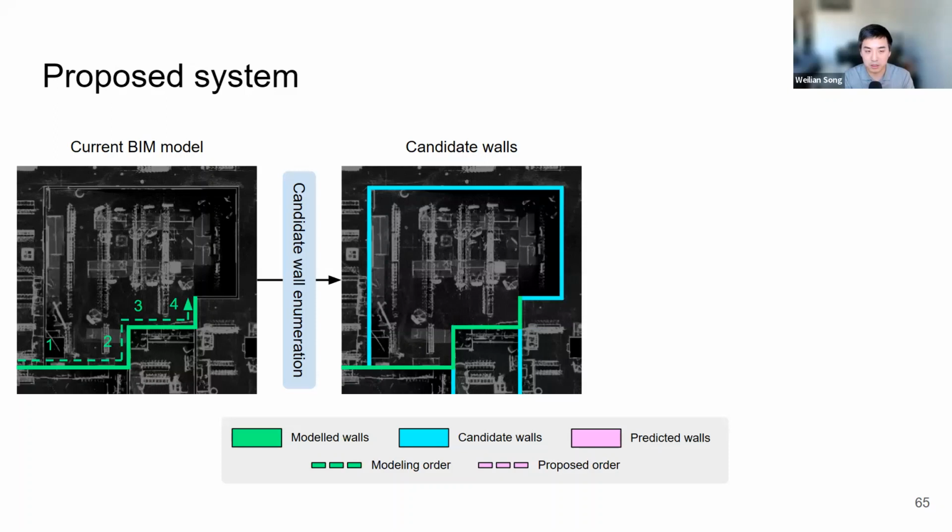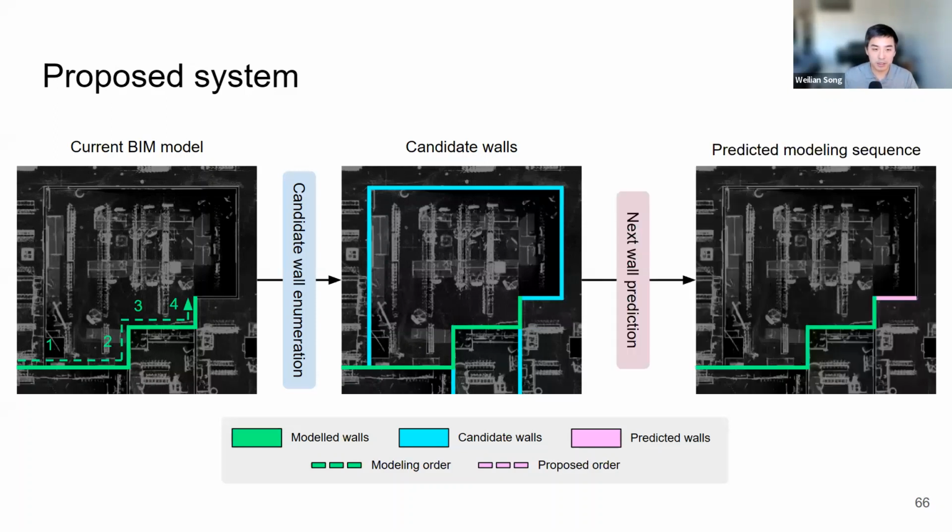So that's all the blue walls that can potentially be added. We then pass both the existing and the candidate walls to the next wall prediction module to determine which wall is likely going to be added next. This just chooses one wall as the next one. But this last module, we can run it auto-regressively. So this way we can obtain a forecast of arbitrary number of steps. And that is what we present at the front end through the UI.